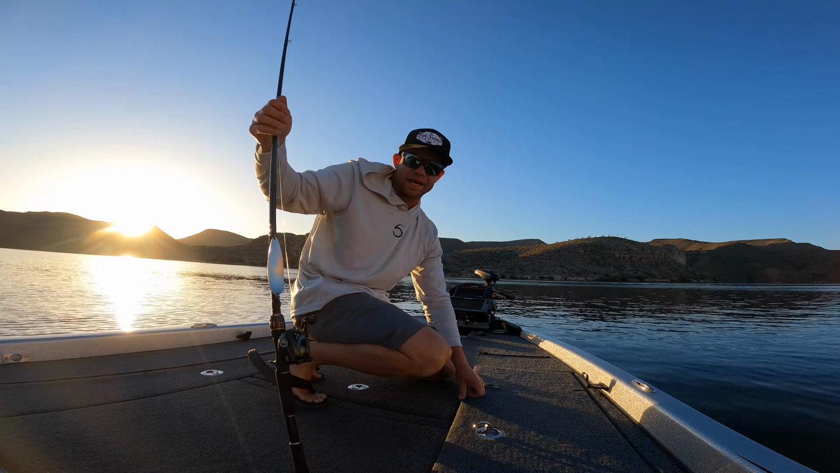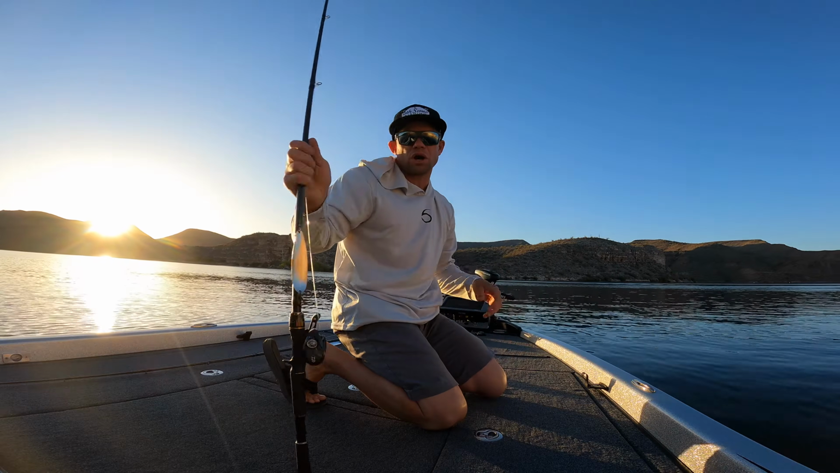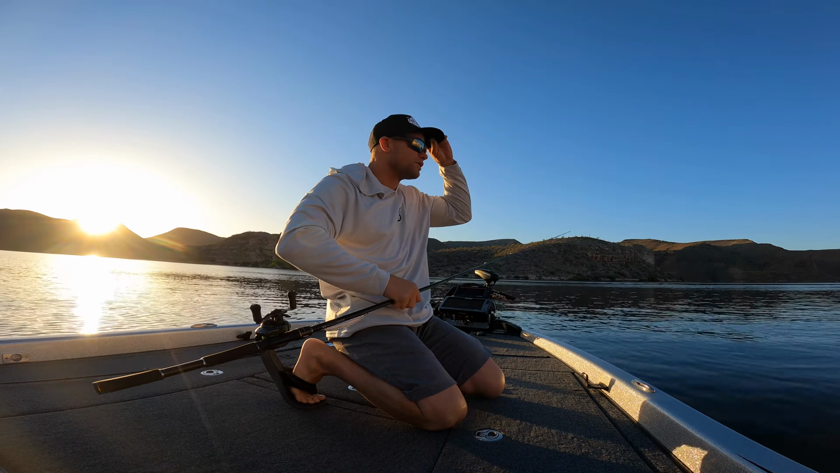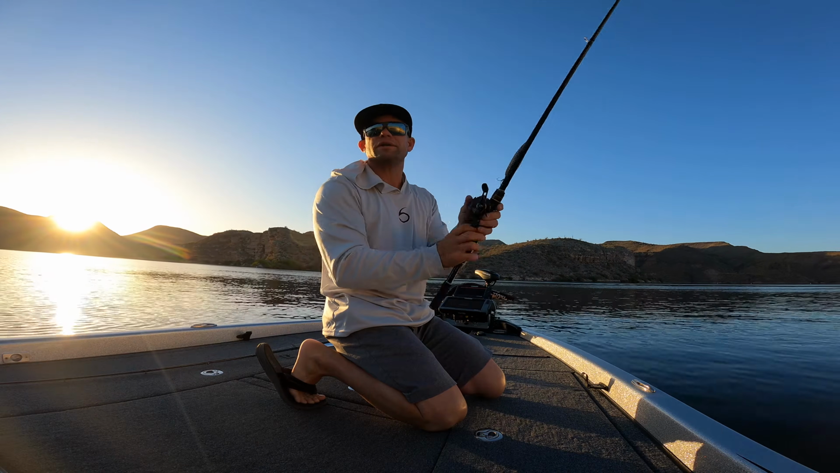All right, today we are gonna be throwing some heavy metal. We're out here on this real long tapering point, drops off in about 70 feet of water. And we always have some big stripers out here.